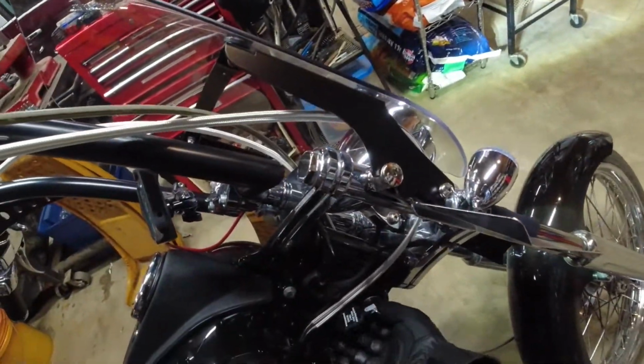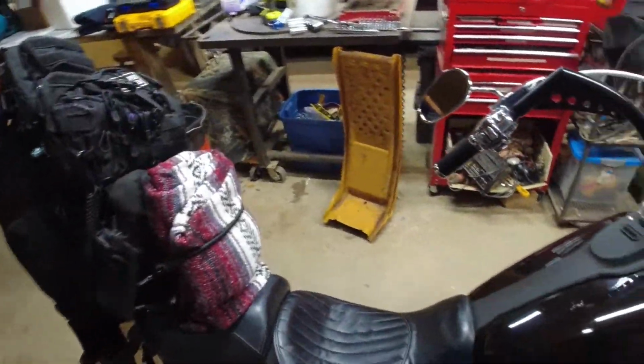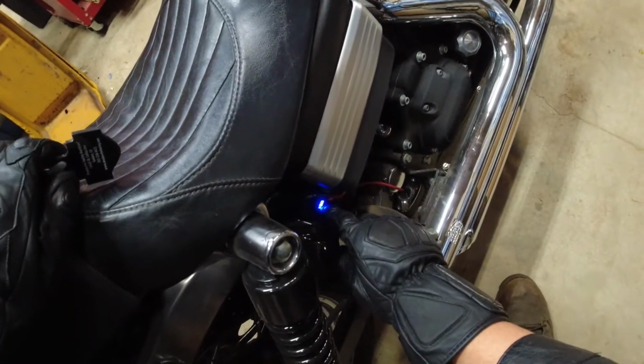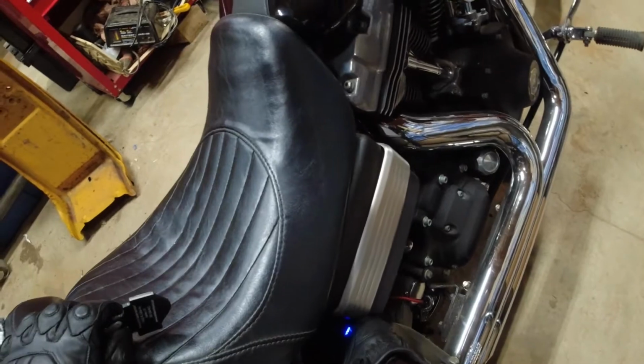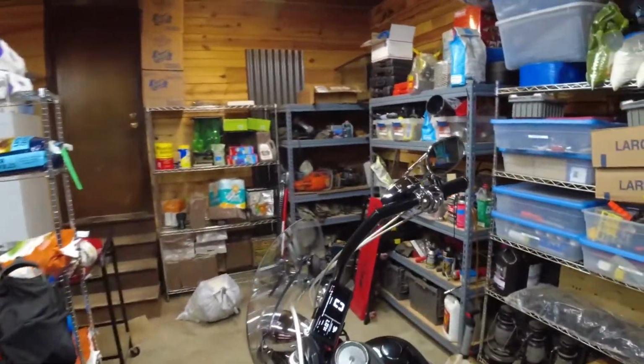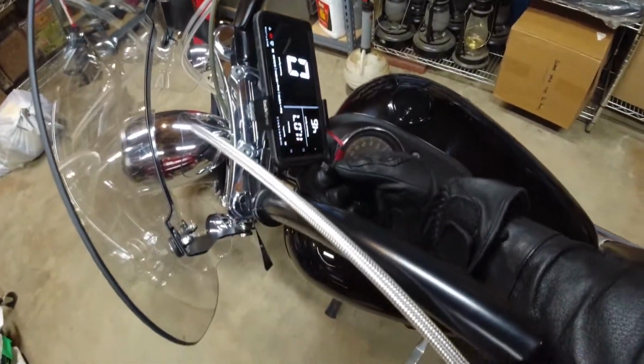All right, so I'm going to turn this off. So I turn the ignition off here. And check this out. I actually have a little thing here that shows the voltage on my battery. That's 13 volts. And that actually comes up here, plugs in my phone, and charges my phone. How awesome is that? That's pretty cool, huh?